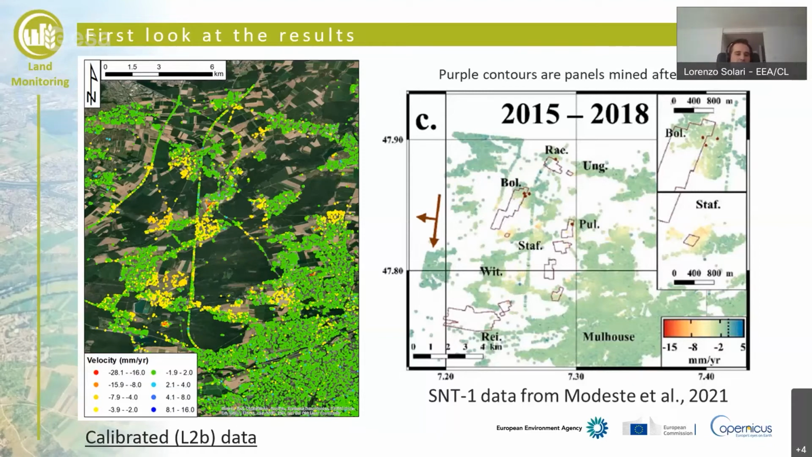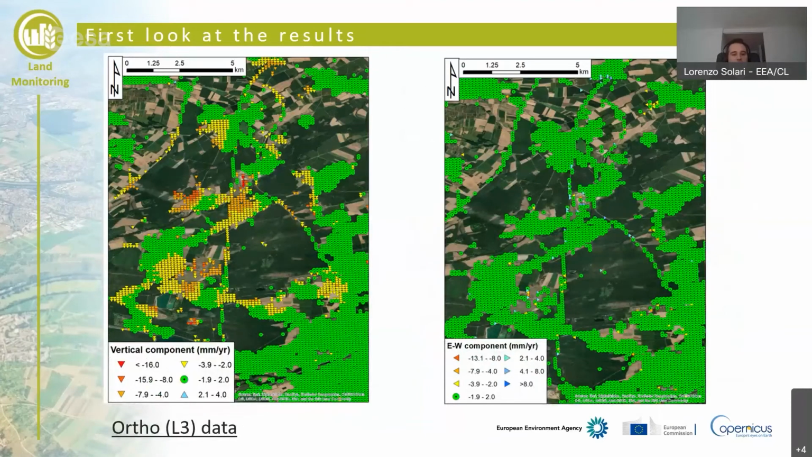And as you can see in the image to the left, these are calibrated data. You can see some moving points, the yellow to orange points, where we can detect subsidence in the last 4 years. And this is the ortho product, so the resampled data that highlights very well the vertical component, which is the main component of motion coherently with subsidence.